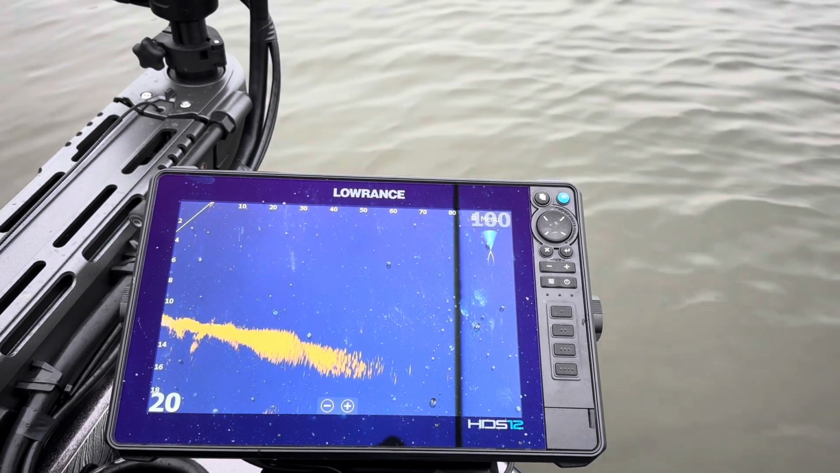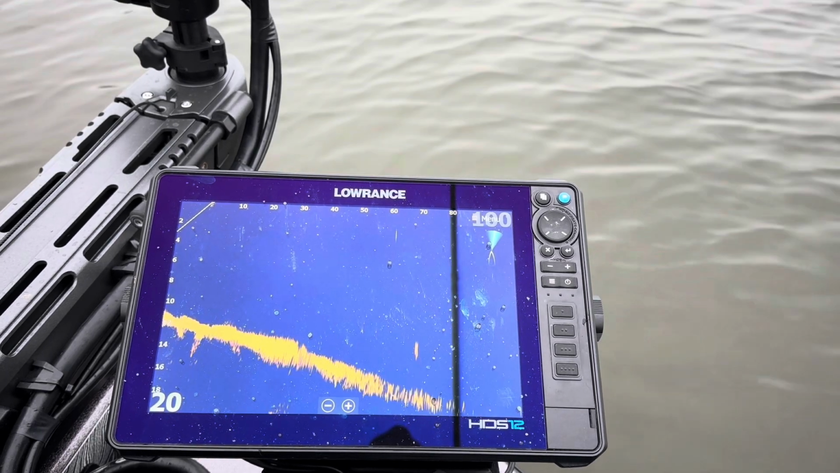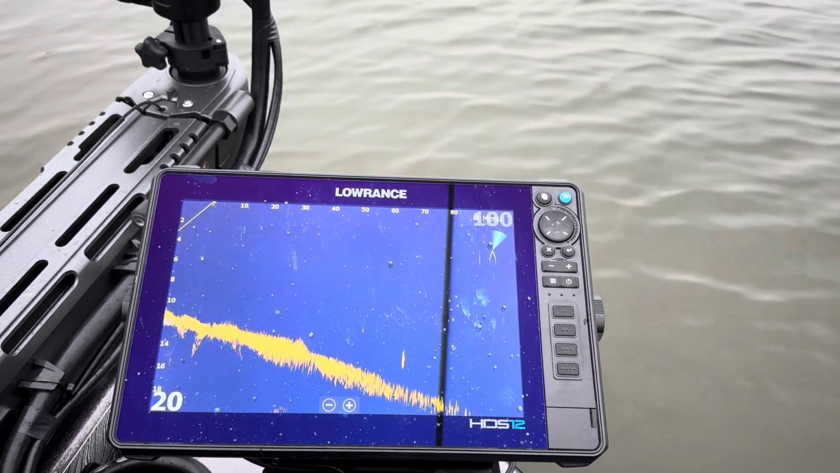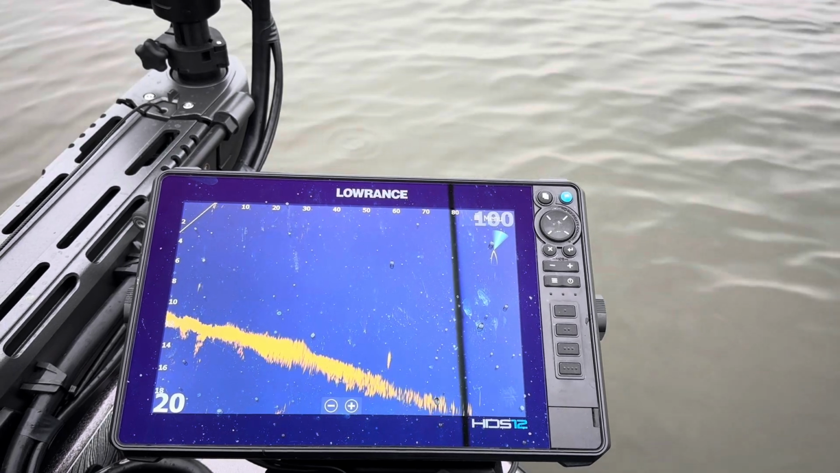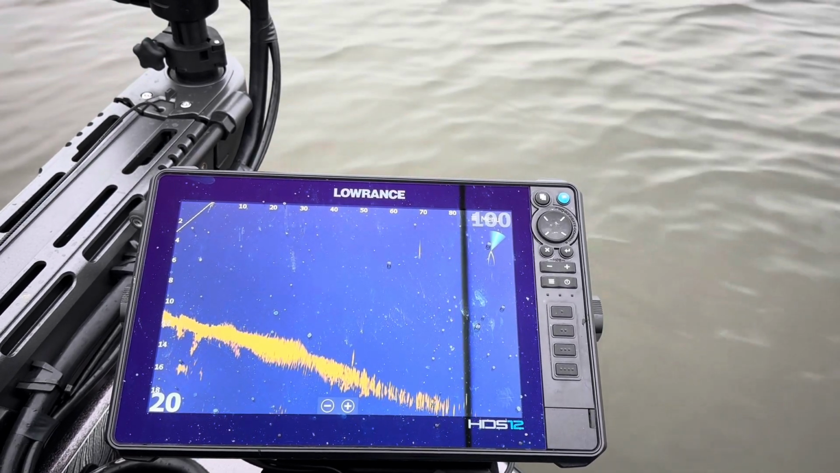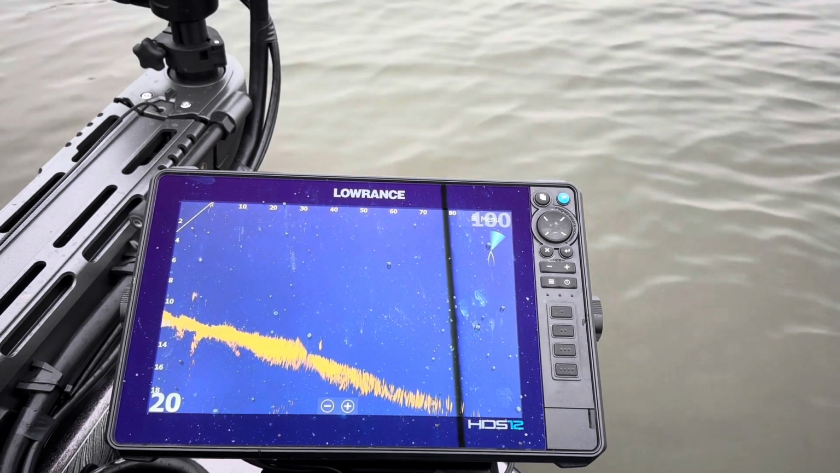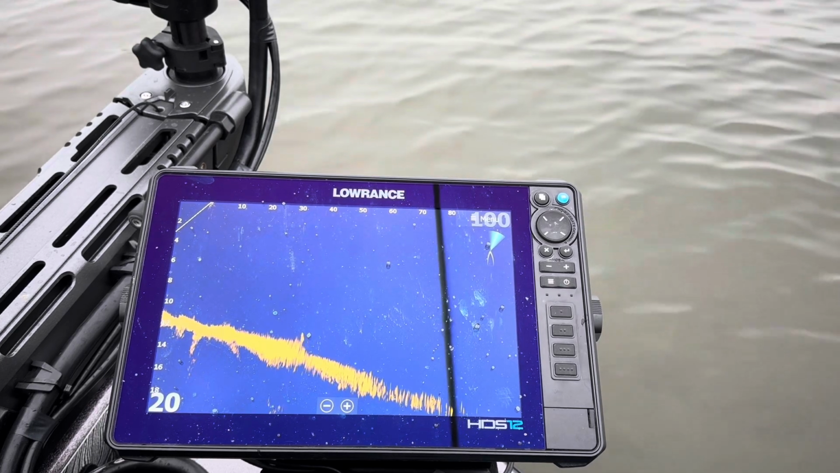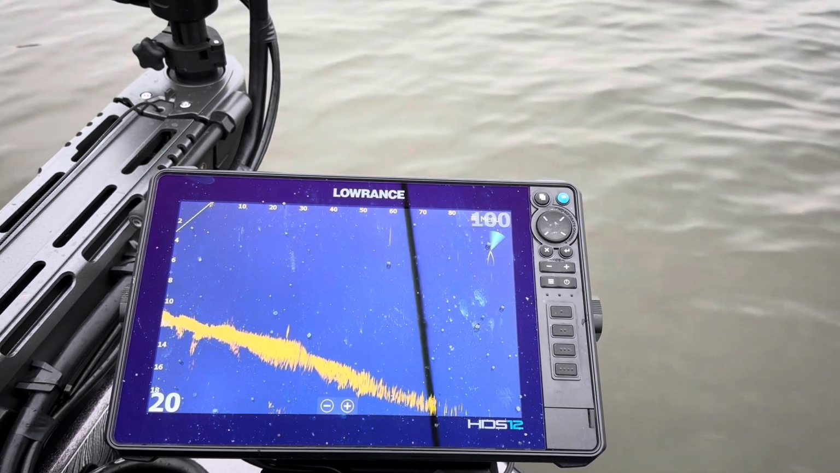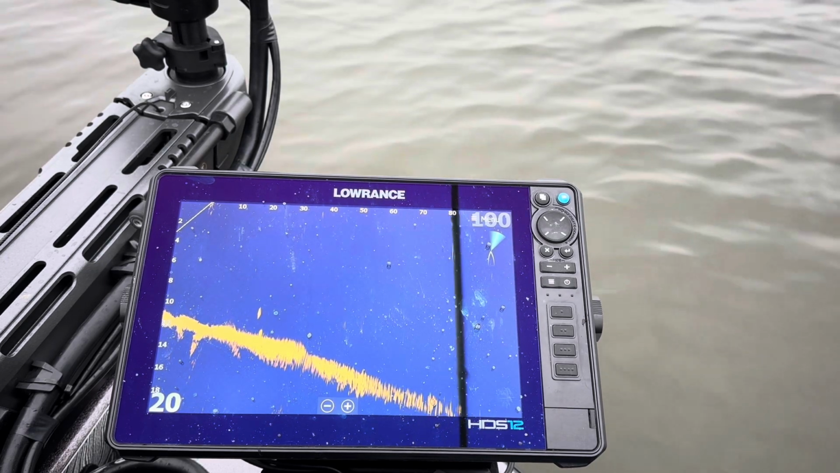Give me a second to line back up on it. It should be about 70. Yeah, there it is. It's about 70 foot right there. You can see it just kind of flickering along the bottom, just crawling it. I'm trying to keep it about, there's one right under it, right behind it. One just barely snuck up to come up and look. These fish are cold. The water's 43 degrees. They don't really want to be off the bottom. They're staying tight to the bottom where that current is.